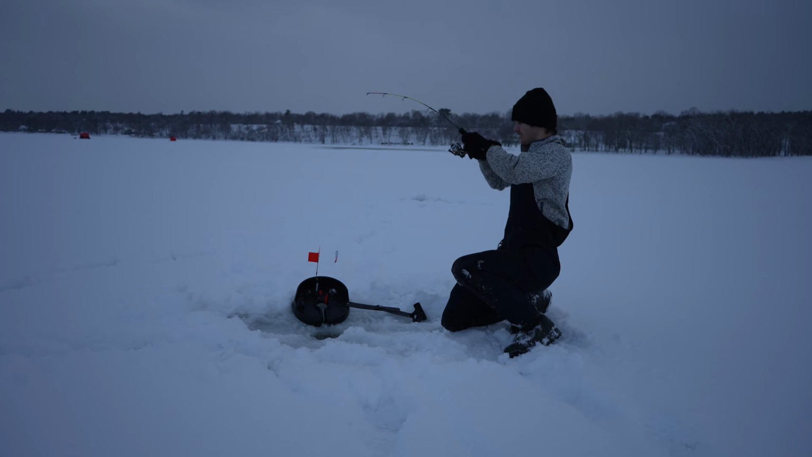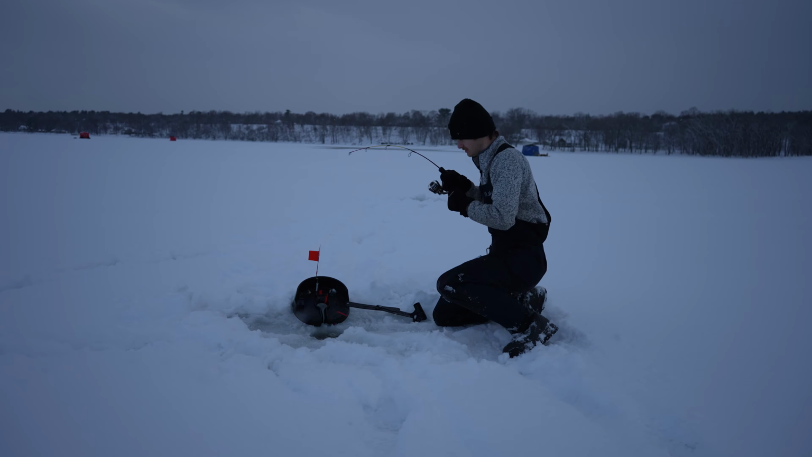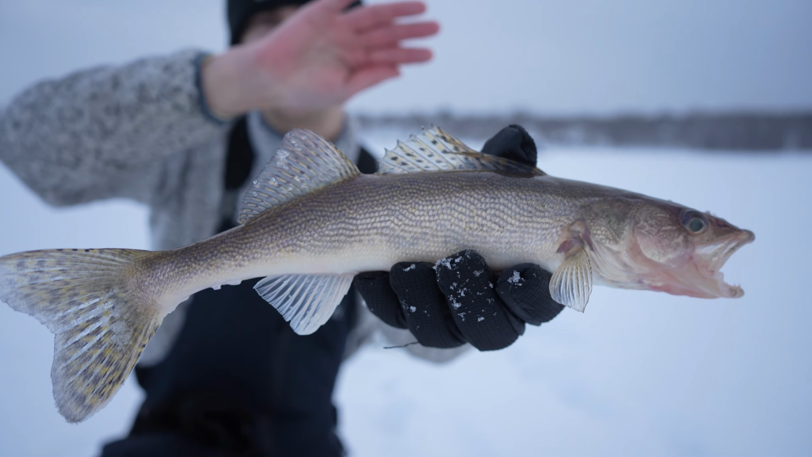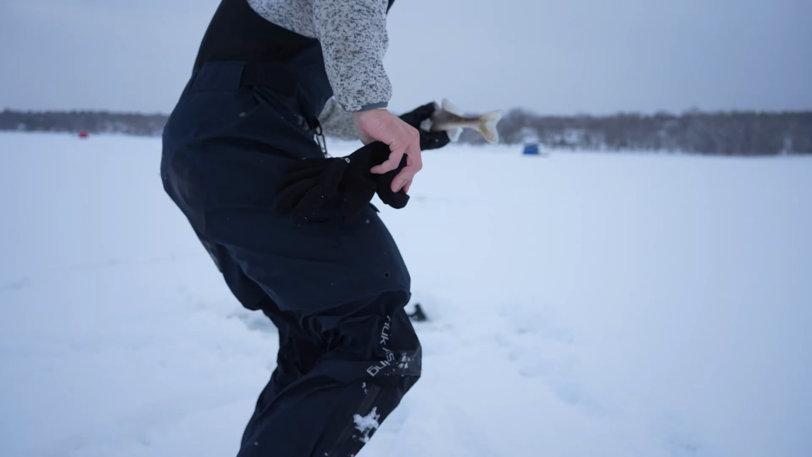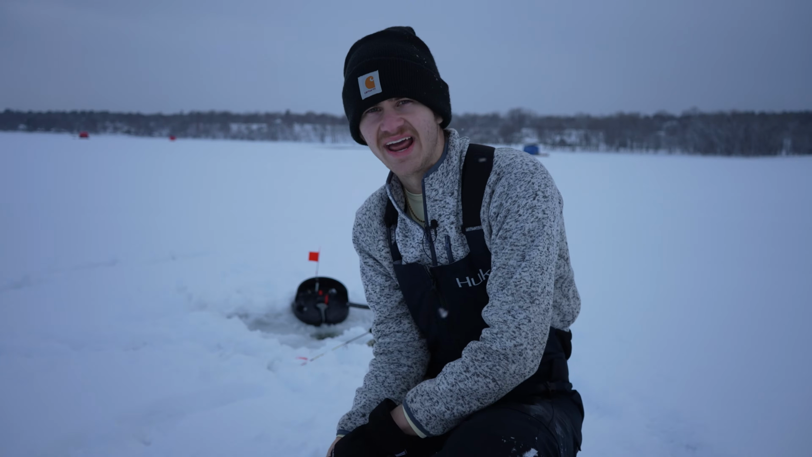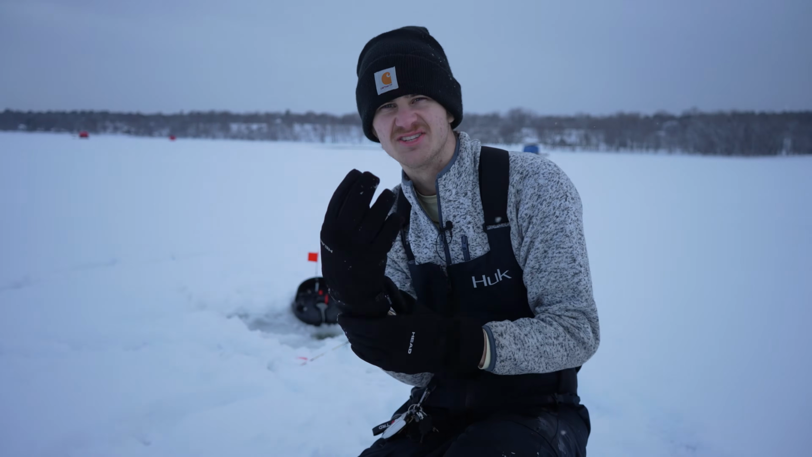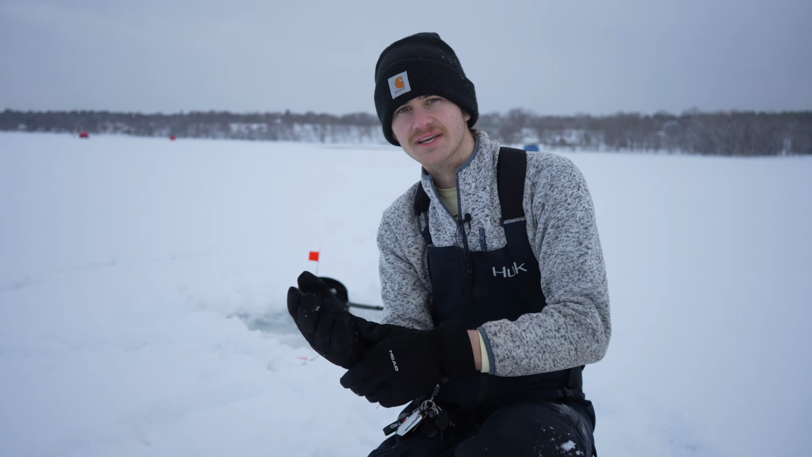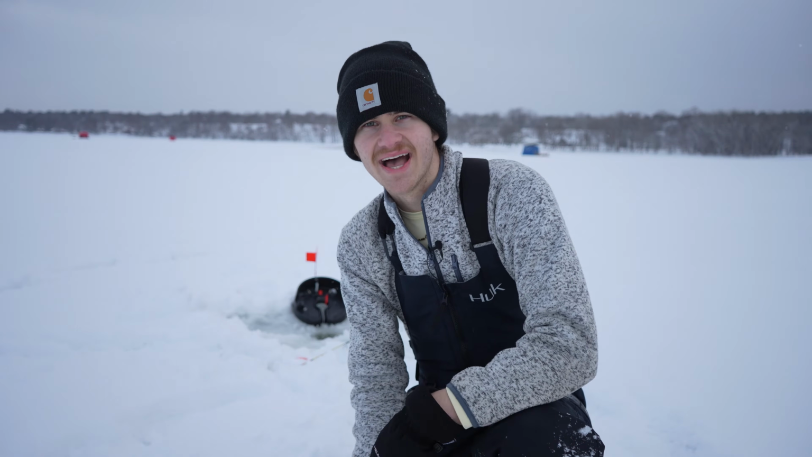Got him. Really little guy. Just another little sauger here, guys. She's gonna go right back in the water. All right, there we go. Had that flag down for probably an hour and a half and something finally came around and ate it. Had that bait about 6 inches to a foot off the bottom, just a little sucker minnow, and that fish absolutely smoked it. We're gonna get back to jigging, guys, and catch some more.